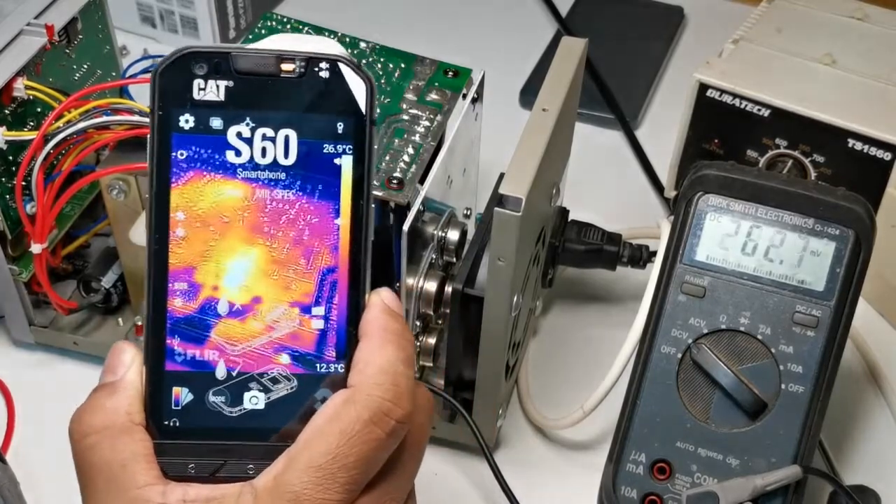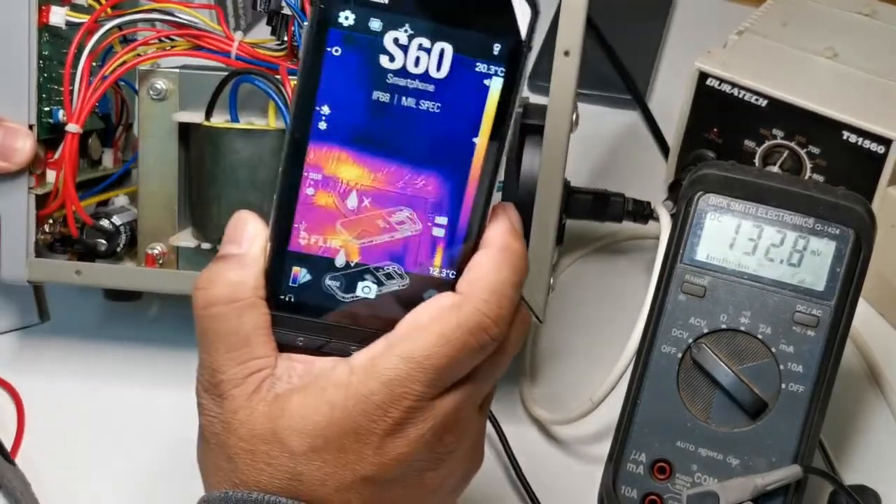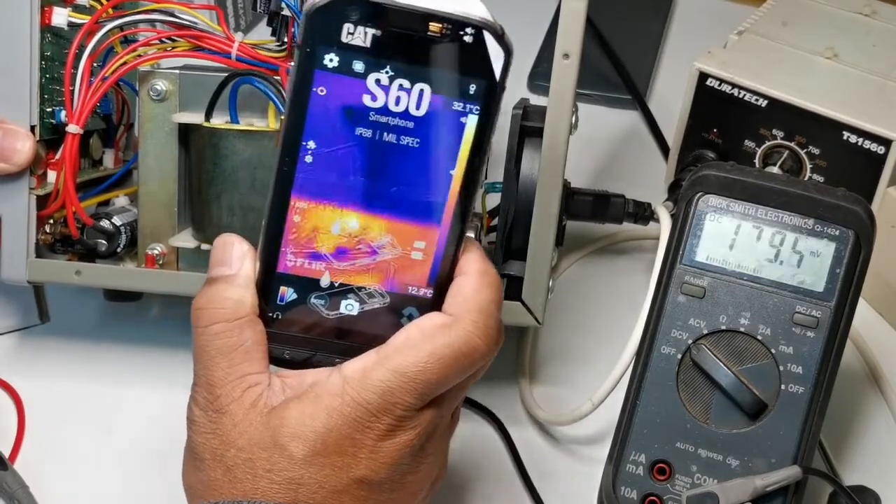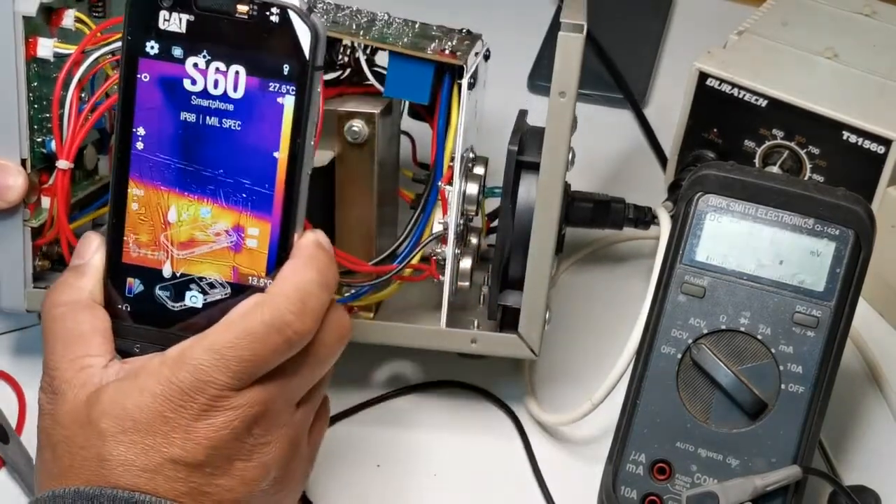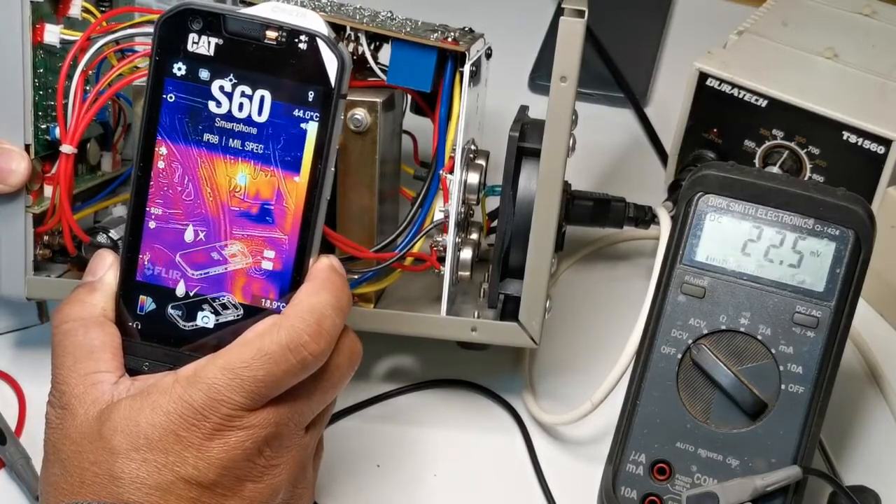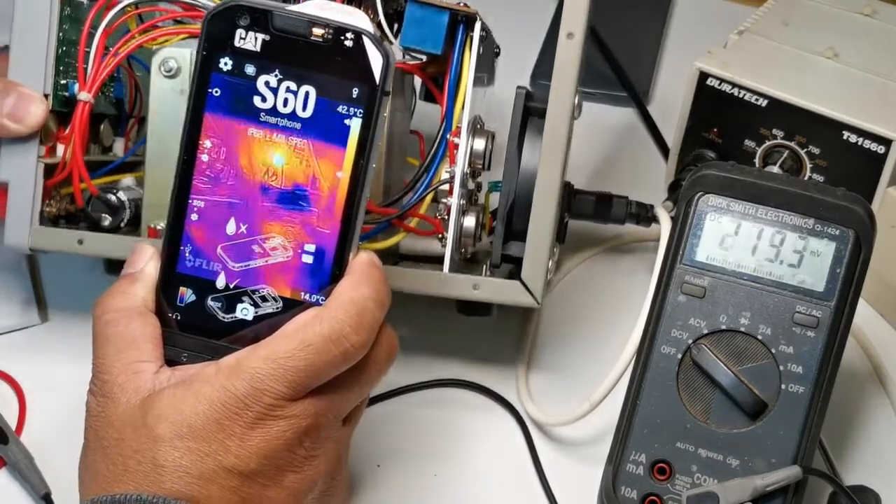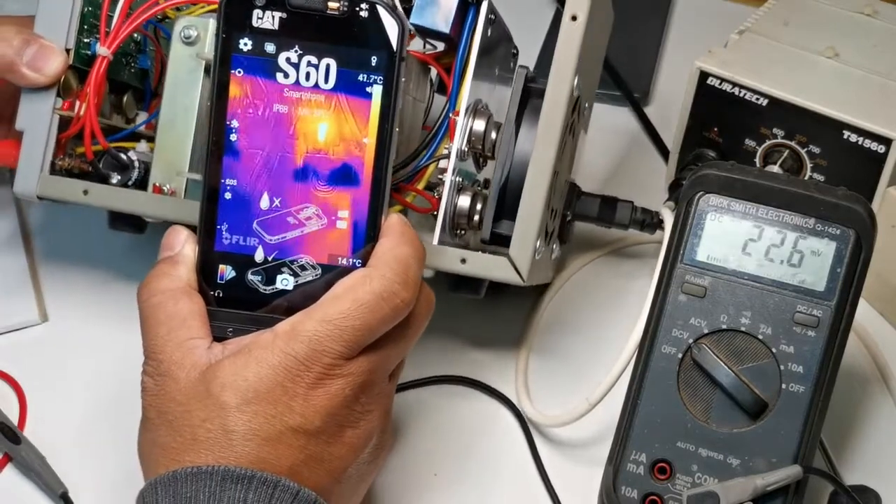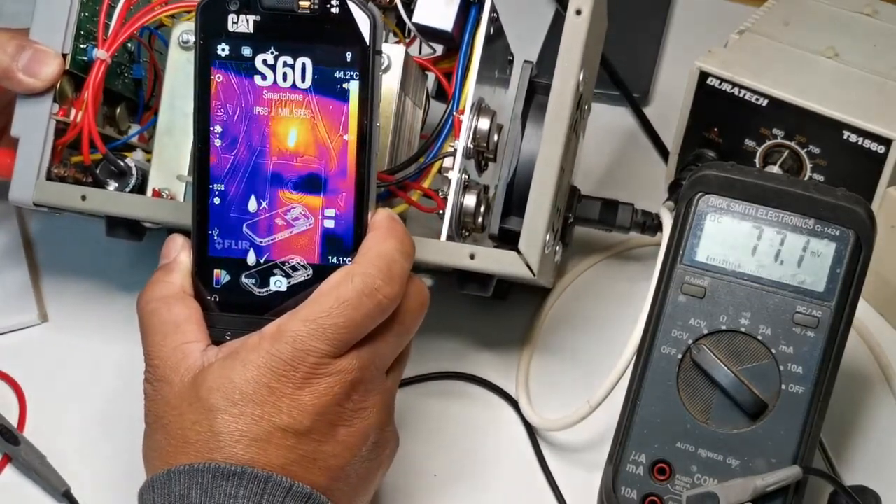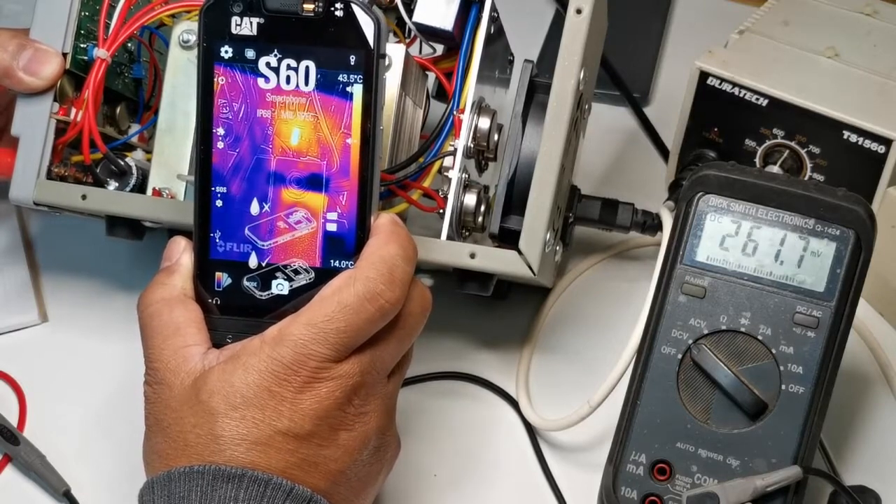I'm not sure what's underneath that's heating up. It seems like a resistor inside. There's one transistor at 44 degrees. That resistor there is really heating up. Now it's 45 degrees.